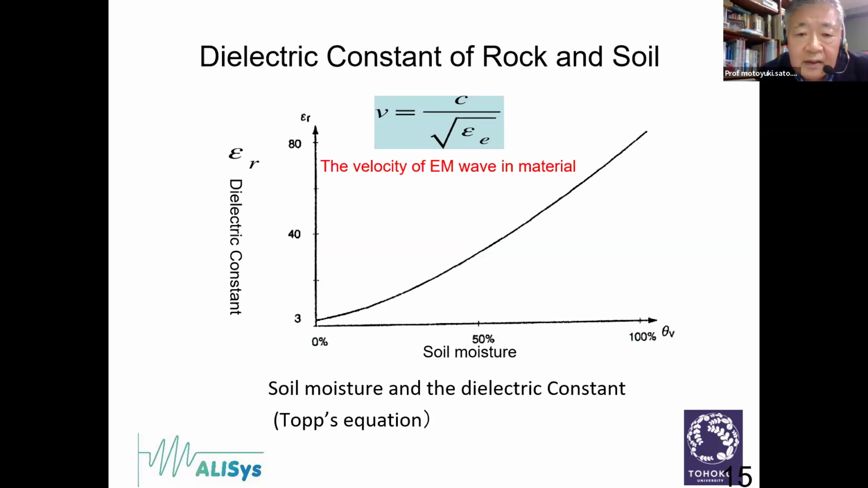And the equation written above in the blue box: V is the velocity of the electromagnetic wave, C is the electromagnetic wave velocity in vacuum, and the square root of epsilon r, the dielectric constant, is inside the square root. So the velocity of the wave is related to the dielectric constant.